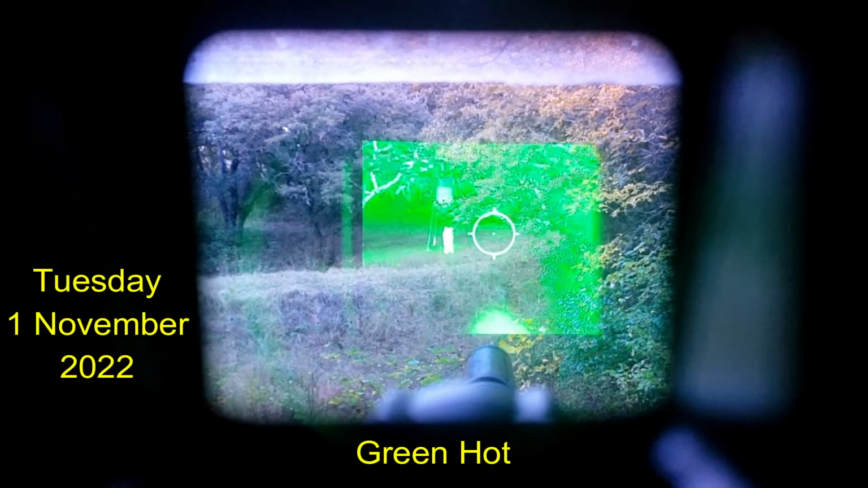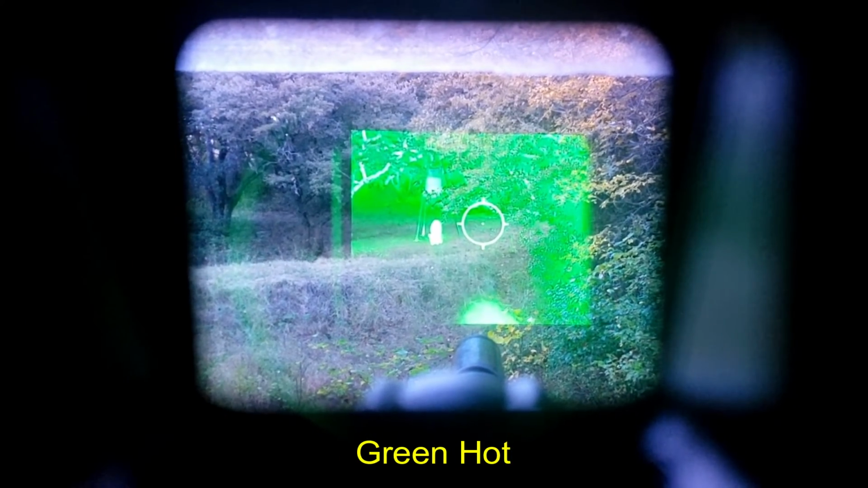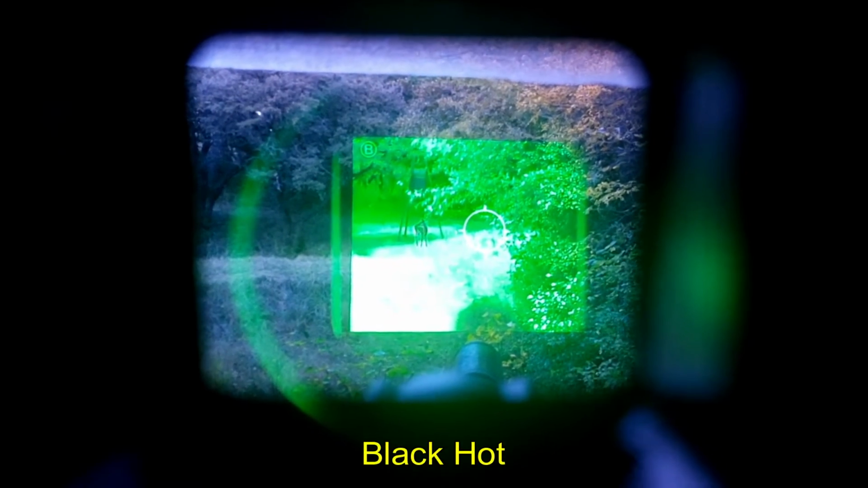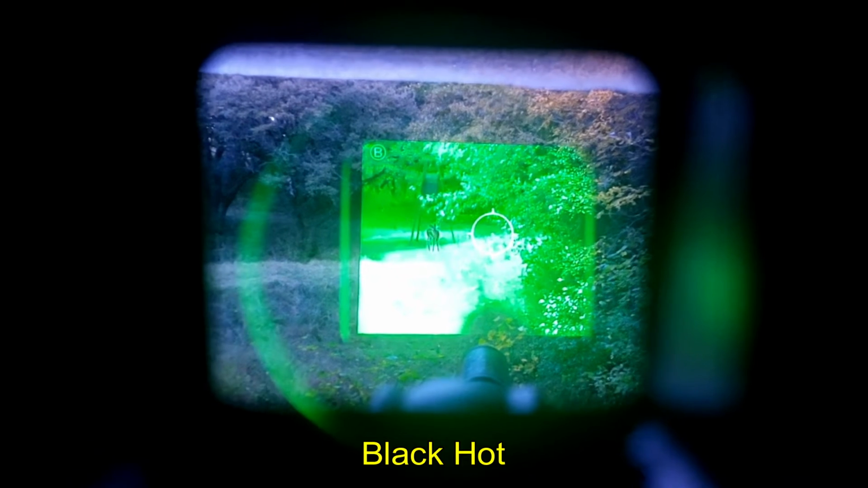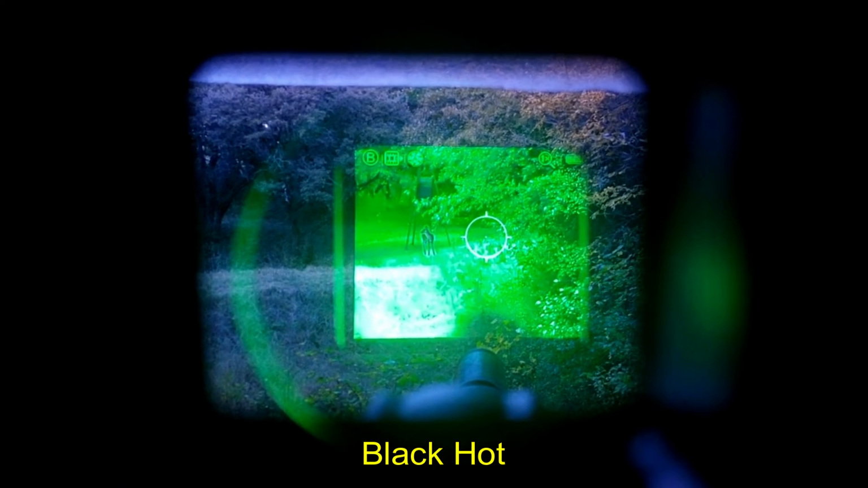Well, 2 days later I'm back at it, and I've got a deer under the feeder there at 45 yards, and I've got the green hot mode on. You can see the deer standing out quite brightly. Now I've moved into black hot. Now these are the 2 modes that work best when it's completely dark outside.